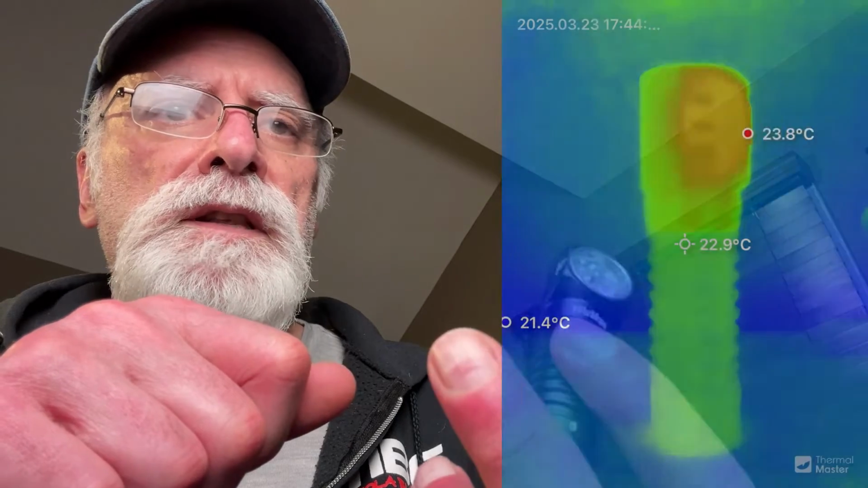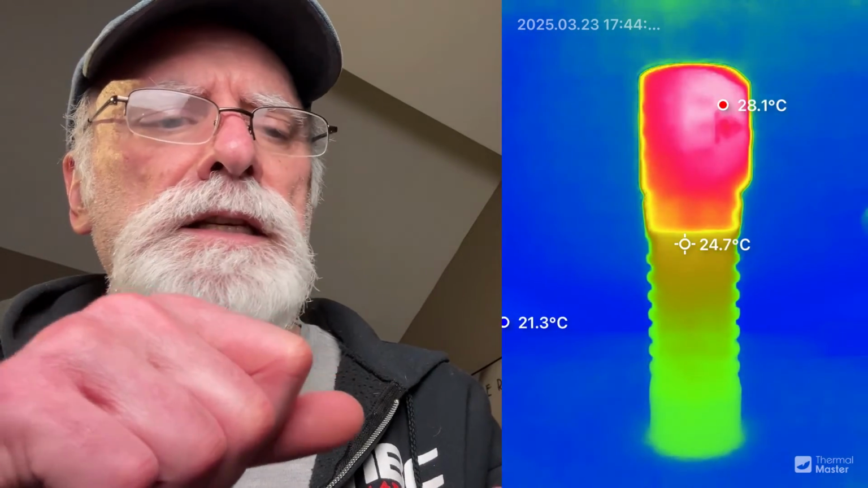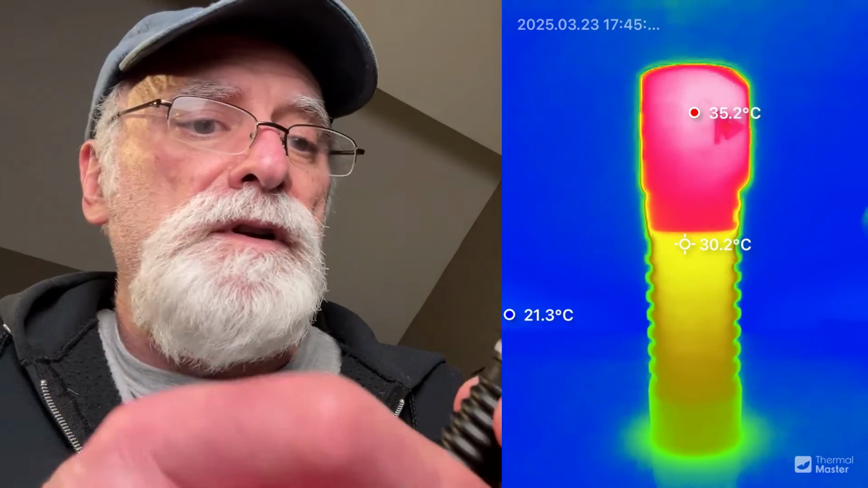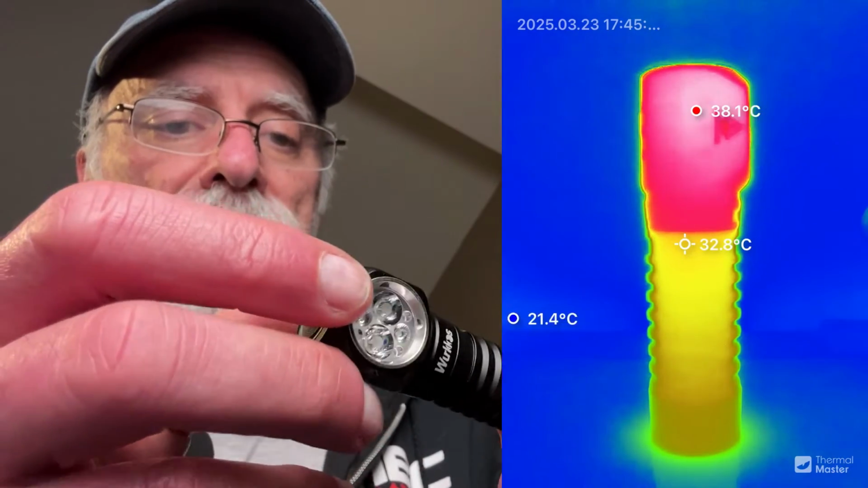But overall, very nice piece. The thermal video shows this put out, I think it maxed out at about 101.6 degrees Fahrenheit or 38.7 degrees Celsius, which isn't bad at all. There's really no major heat on this thing. The head is set up, everything is very well constructed. I think it's a nice little flashlight if you're interested in something that you can mount on your head, frankly.